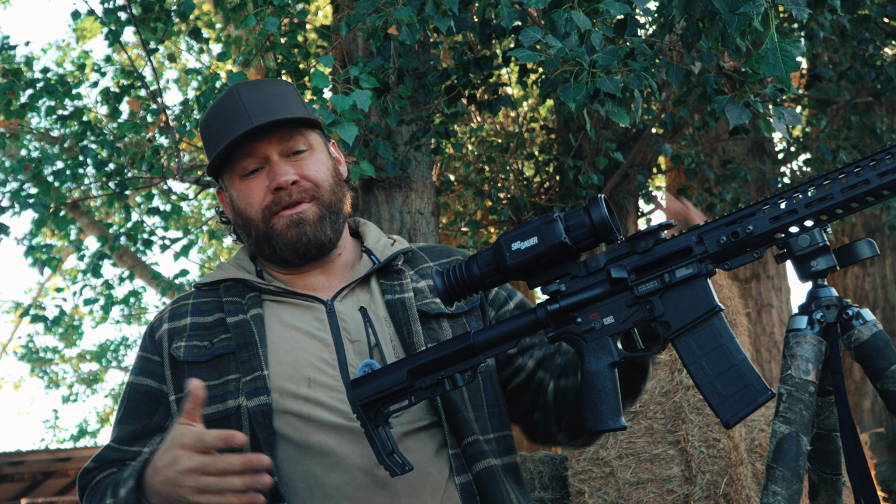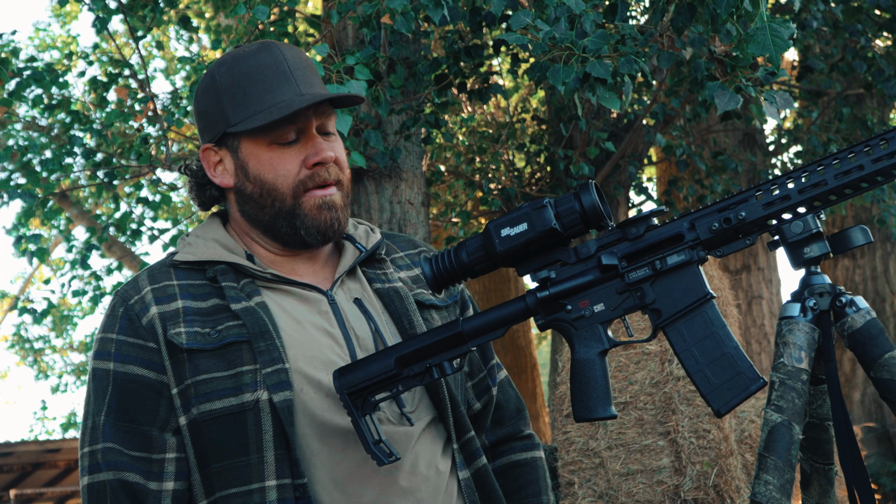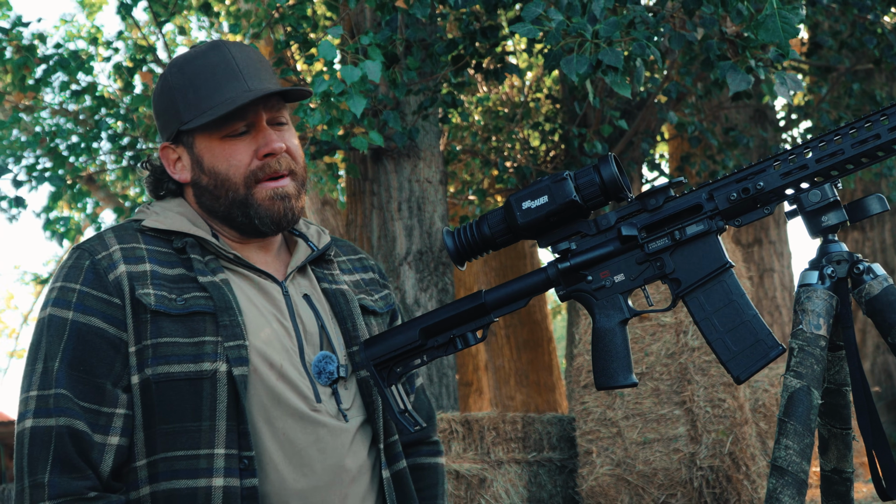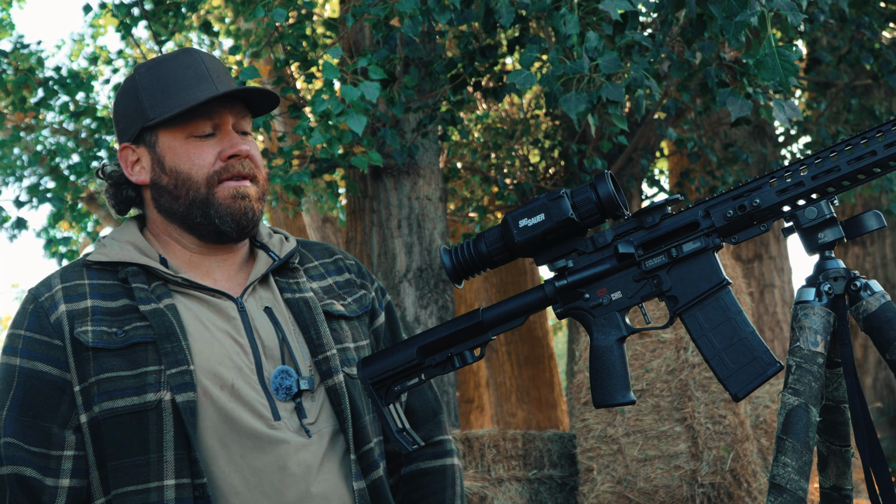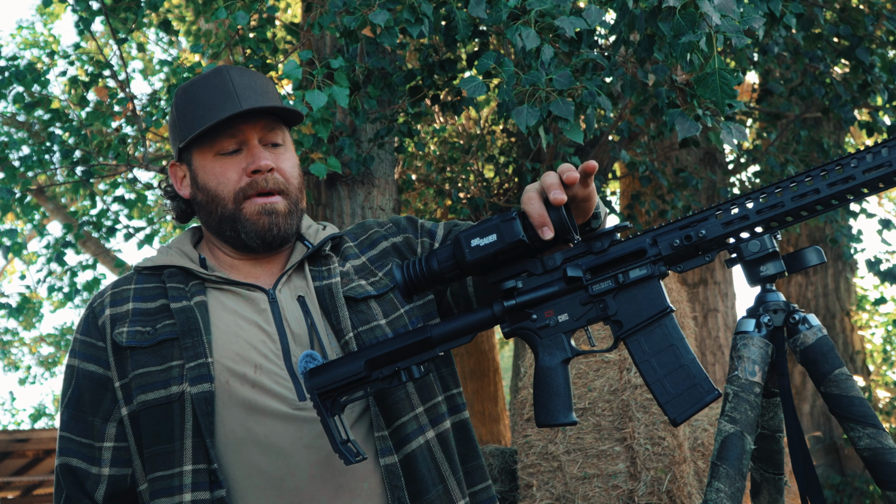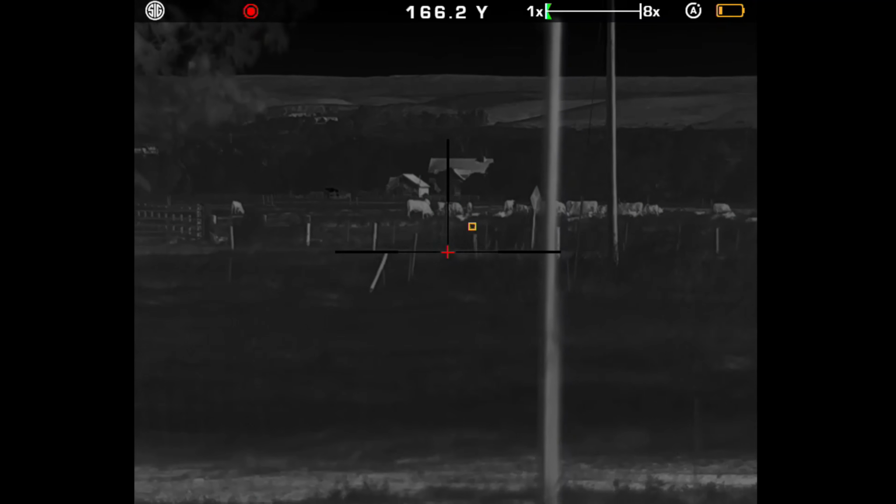So if you're shooting angles, which most of us are not going to be doing with a thermal, but if you are, it's got all the basic features you're used to on Sig rangefinders. Price point is full MSRP on Sig's website is $59.99, and this is apparently the only one that's available right now. There's another version that's a 35 version coming, and I want to say it's a 1.5 power base mag, but this is kind of the flagship with the laser rangefinder.